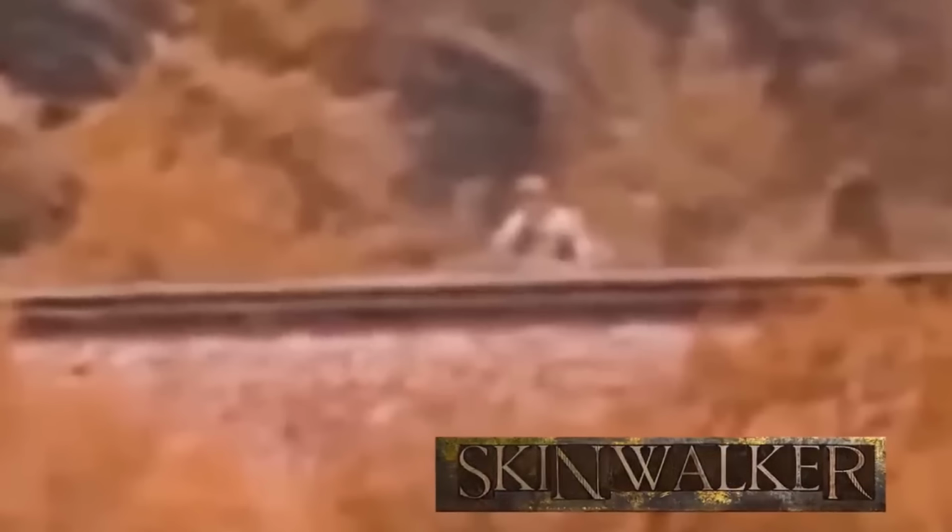the camera. Upon closer examination, achieved by zooming in and pausing the video, it becomes apparent that this lurker is a humanoid creature, completely naked. Its features bear a resemblance to that of a skinwalker, and it possesses long arms.